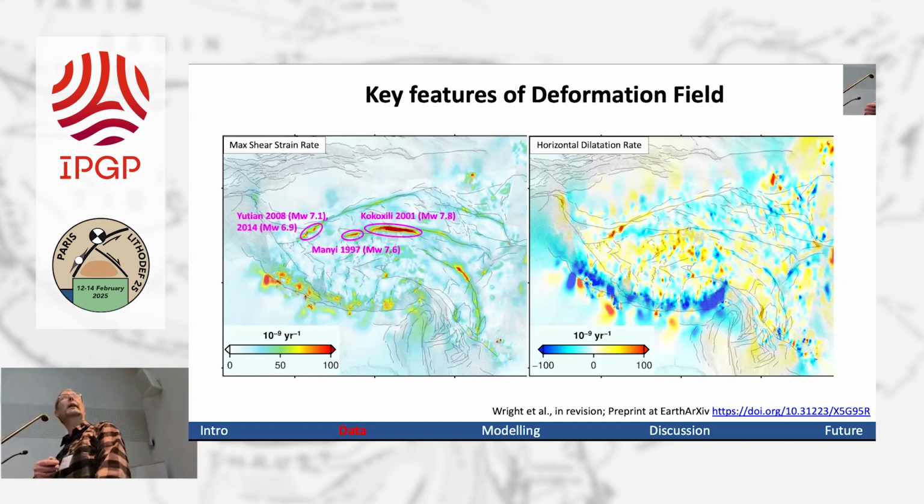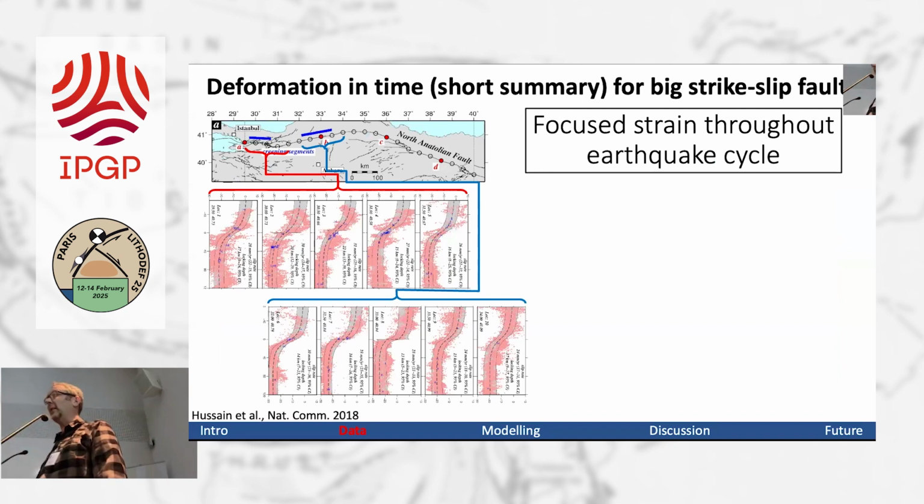Another thing we see quite clearly is some evidence of long-lived deformation associated with previous earthquakes that happened, some of them quite a long time ago. Manyi from 1997, for example. So I want to just go on a quick detour about earthquake cycle temporal deformation. So I'm going to just quickly go to the North Anatolian fault.